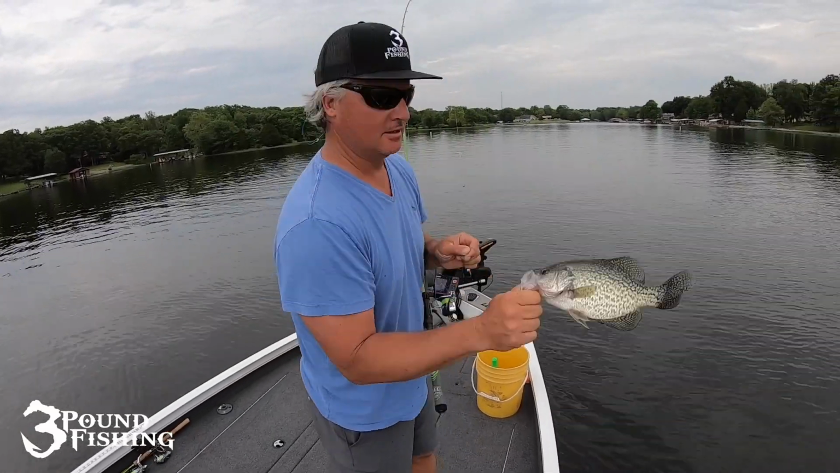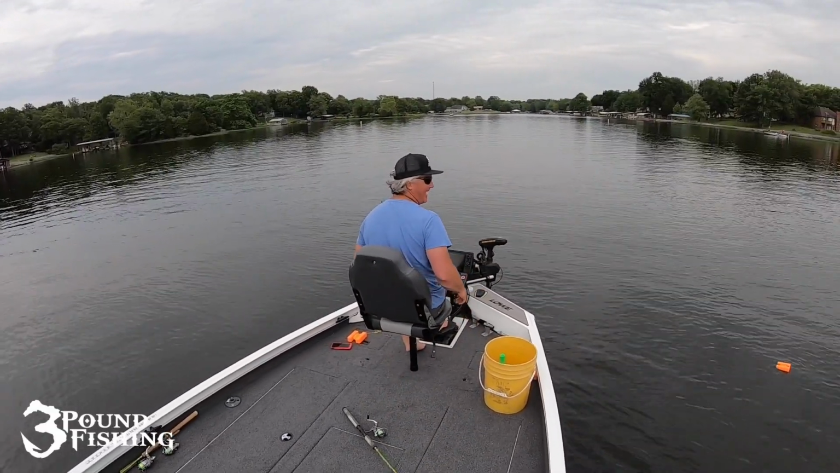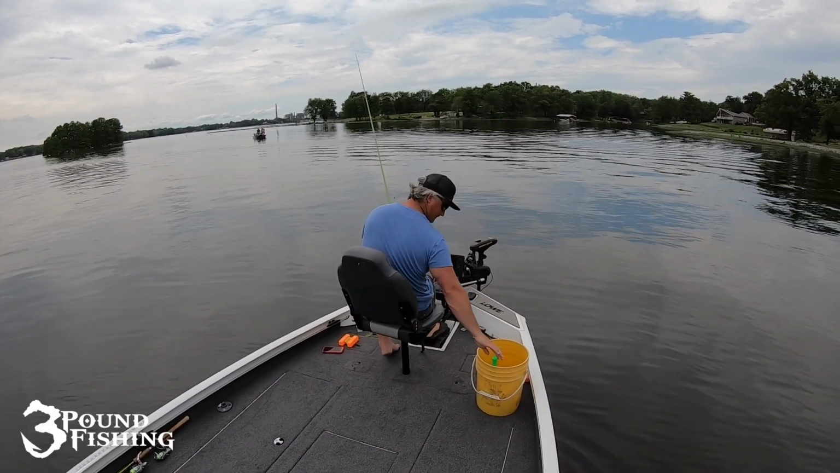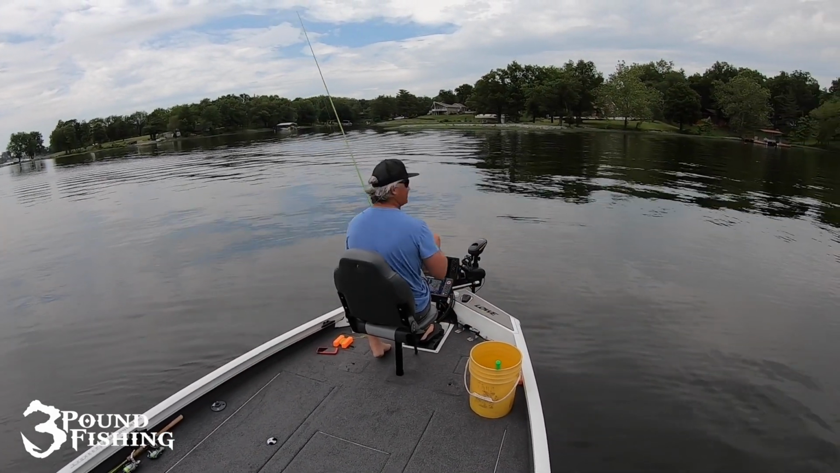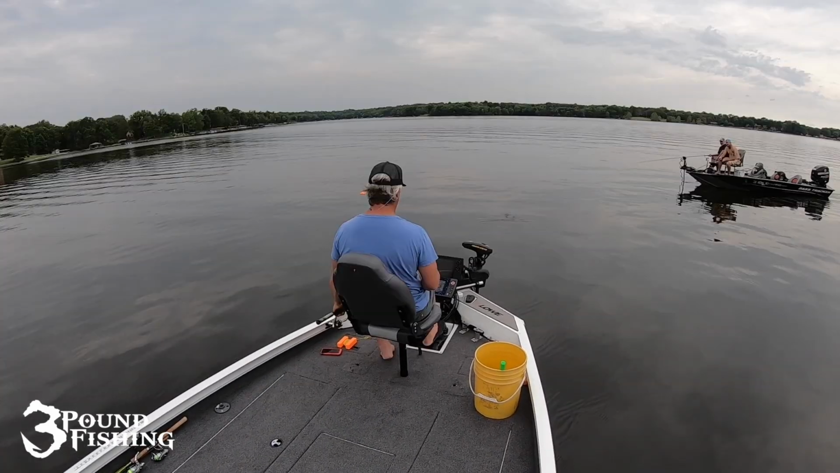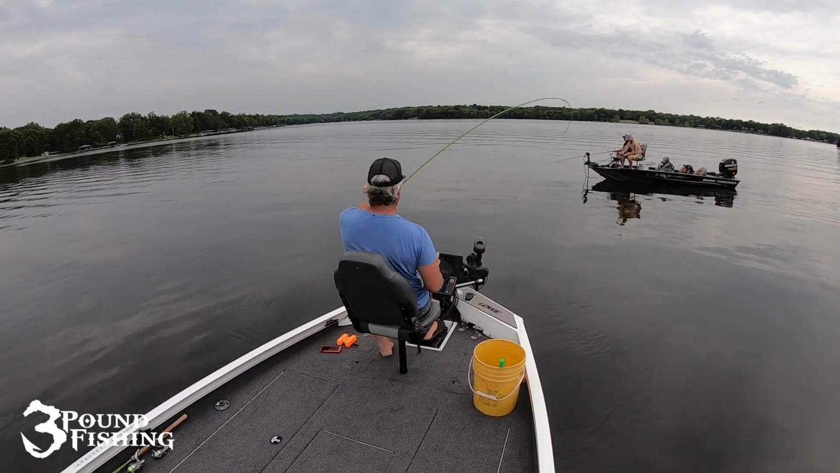Another slab right there. Here, I'll see if they're still here. Are you catching many? I just caught 7 on that one pile. I caught 4 over there, and then they might be moving. That's why it might not be good. Now they're right in front of me. Right there. Look at that.